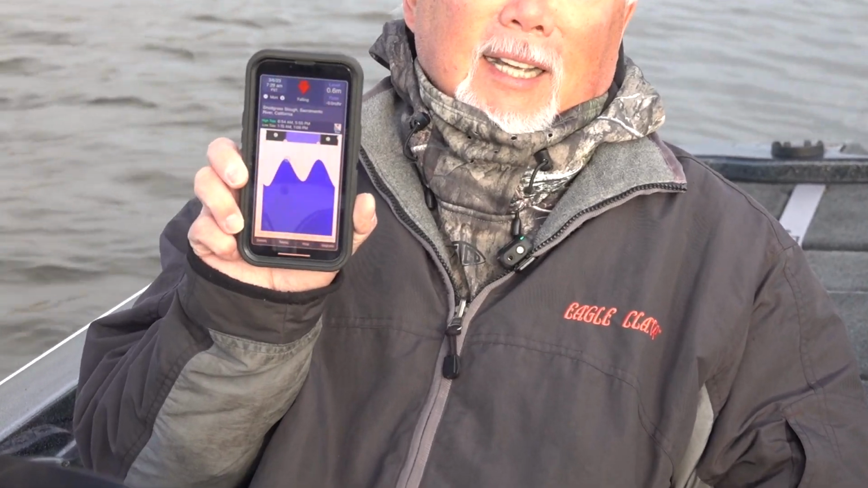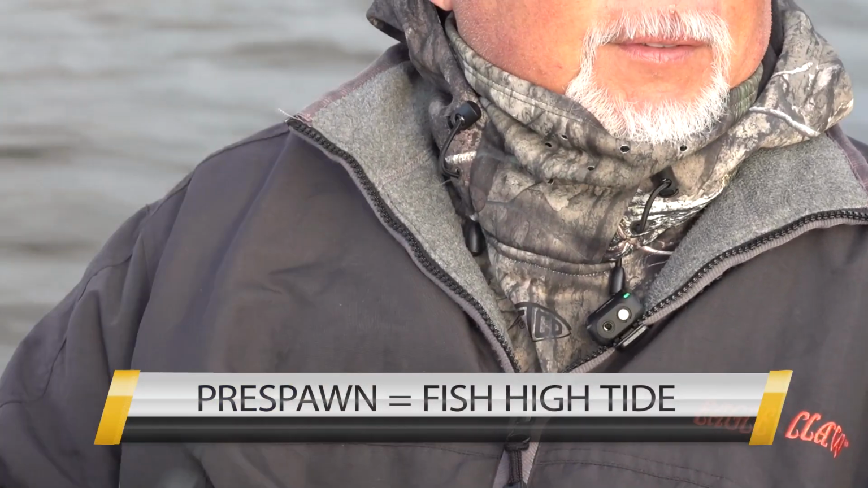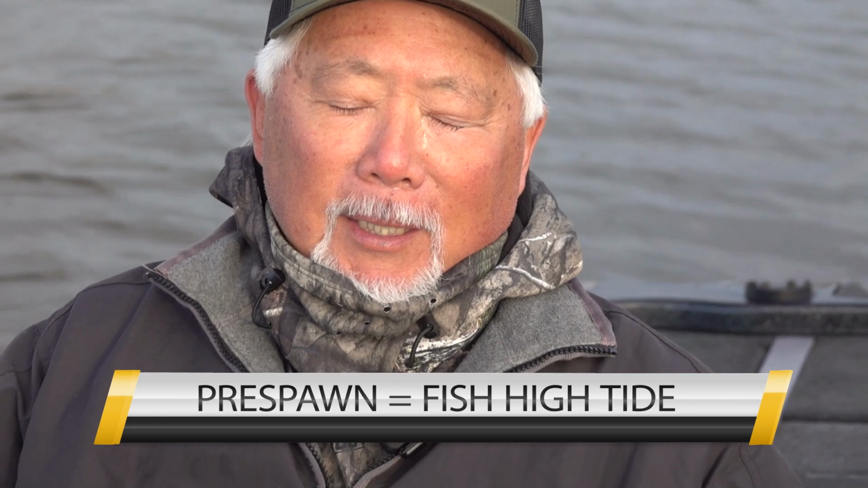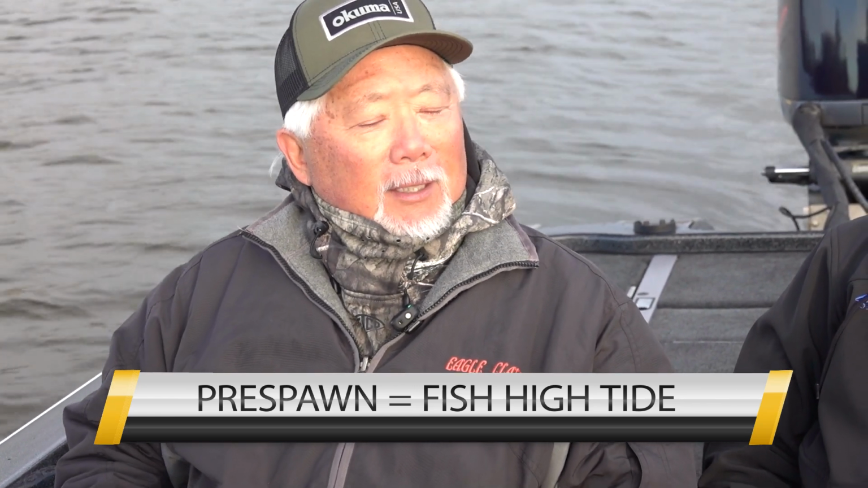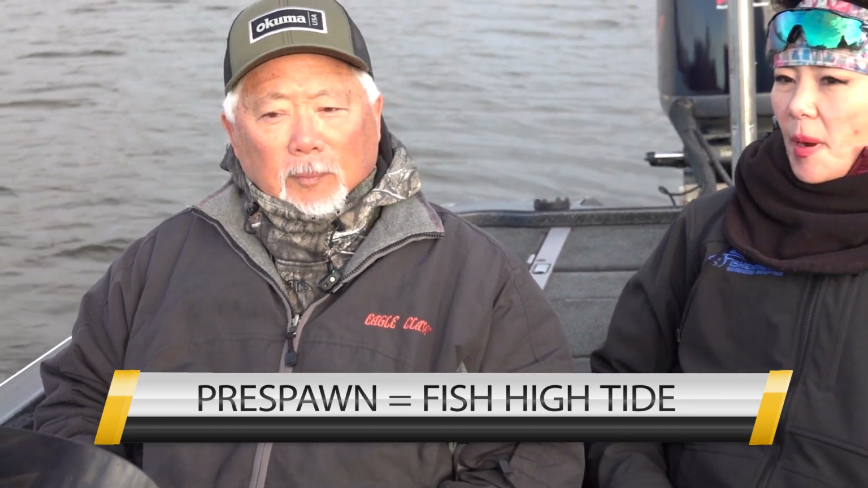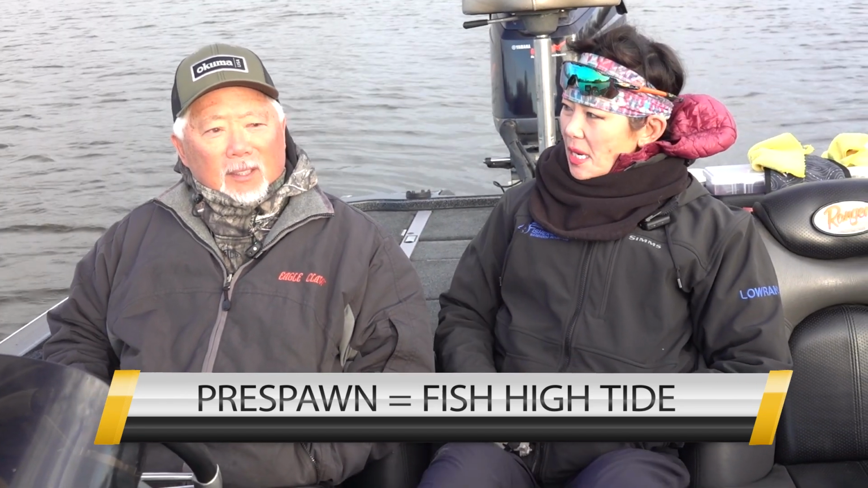What kind of lures are you going to use? I'll use chatterbaits and brush hogs, something I'm going to fish slow. But one of the things I use the most is an app on my phone for the tides. So I know where the tides are, and usually they're going to bite on the high tide in pre-spawn. So I prefer fishing the high tides. I like probably an hour before and then 2 hours after is prime time, but I think I'm going to get the most bites. So you think in pre-spawn they normally bite just around the high tide time?